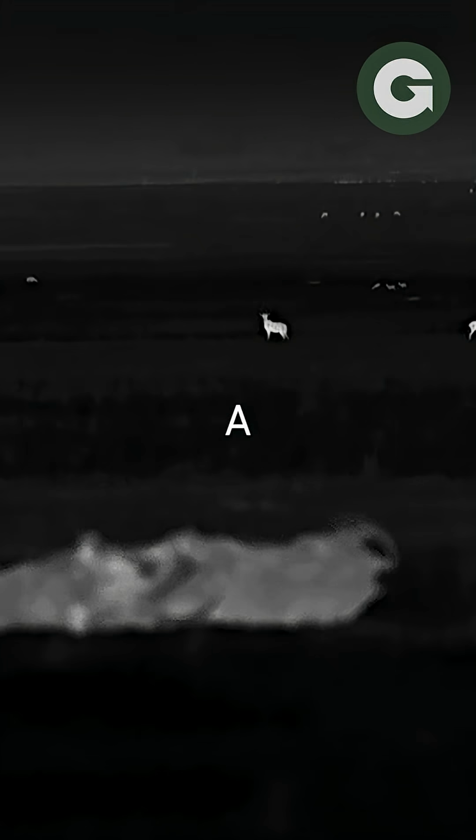But her sister is in position in time. A perfect ambush.